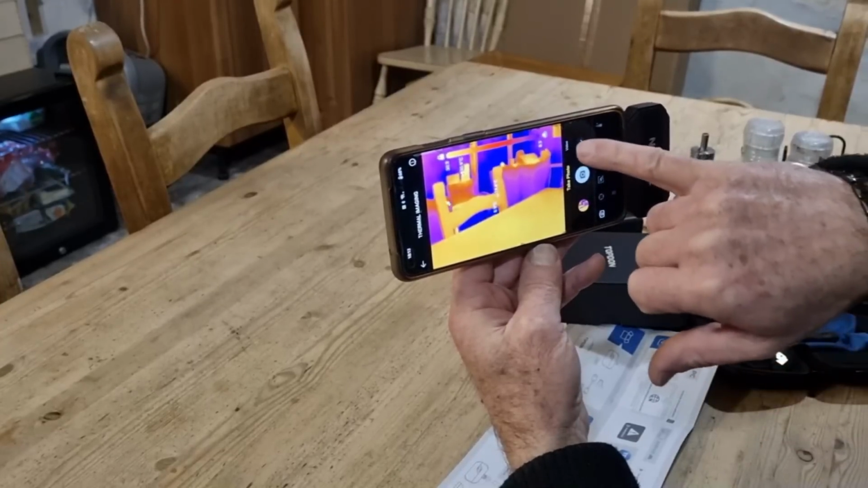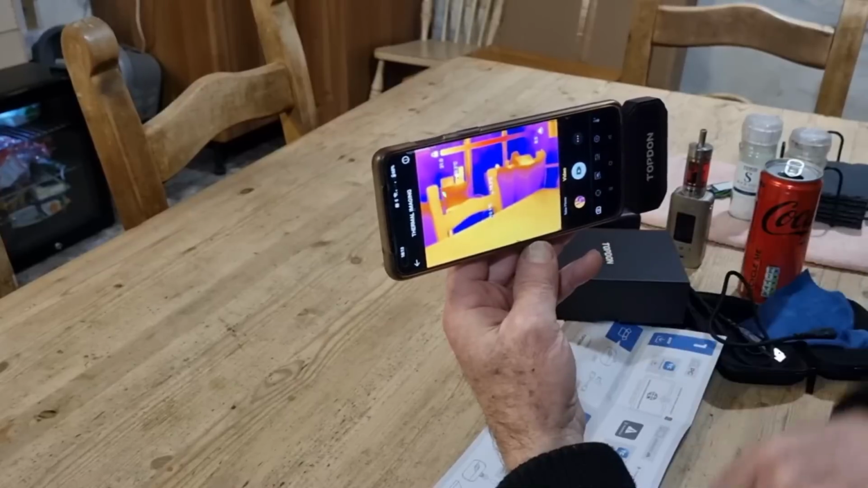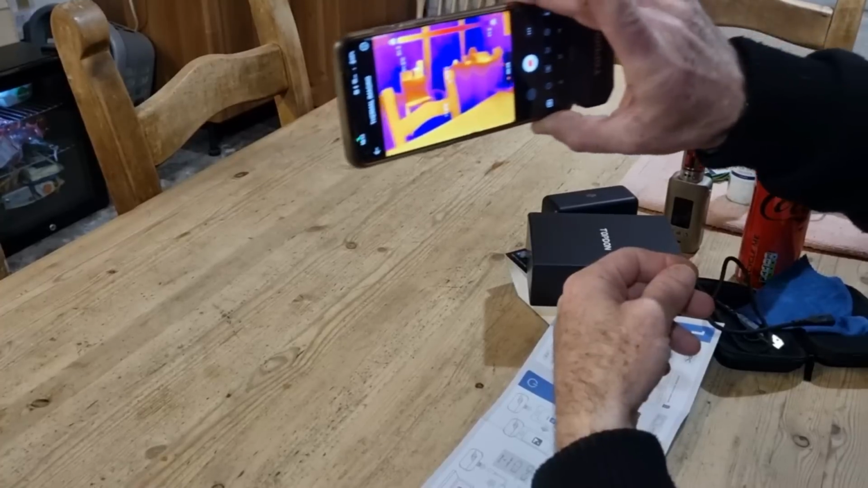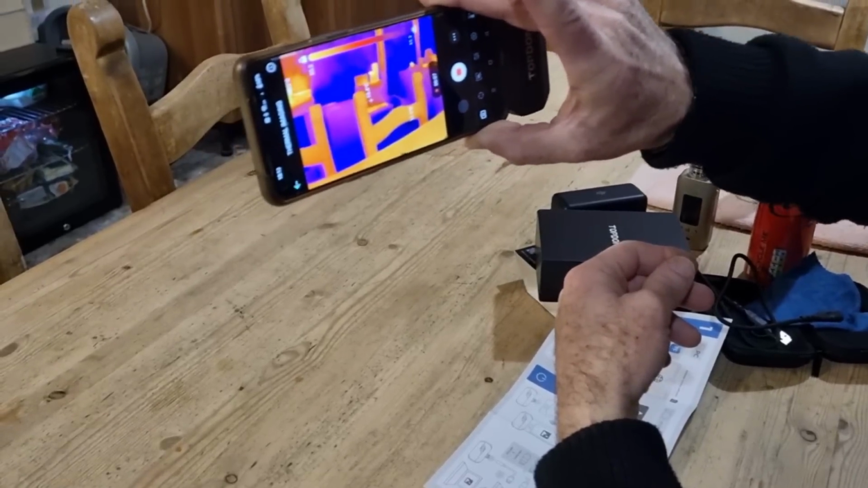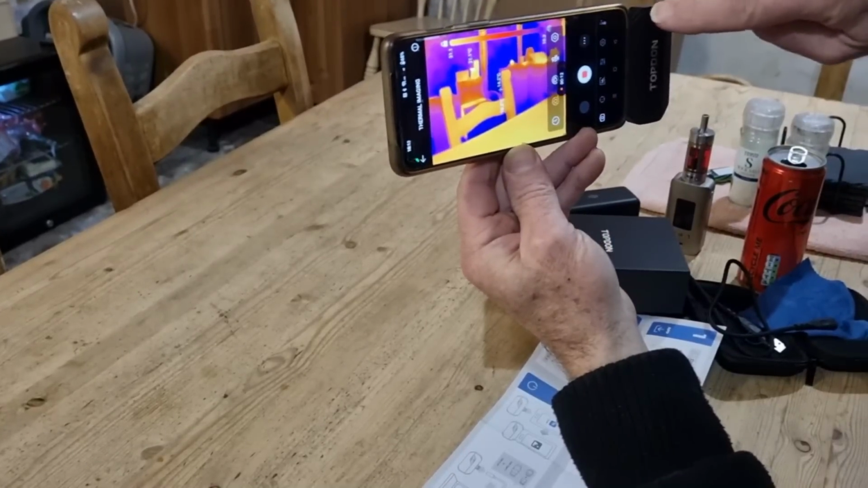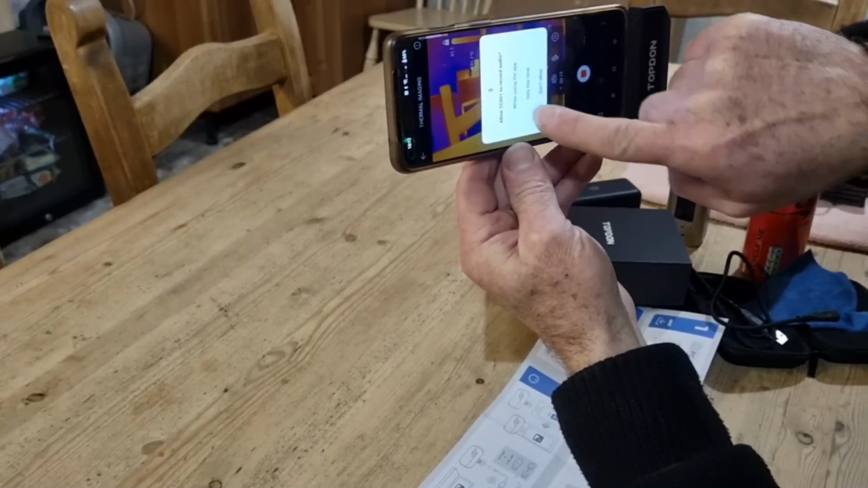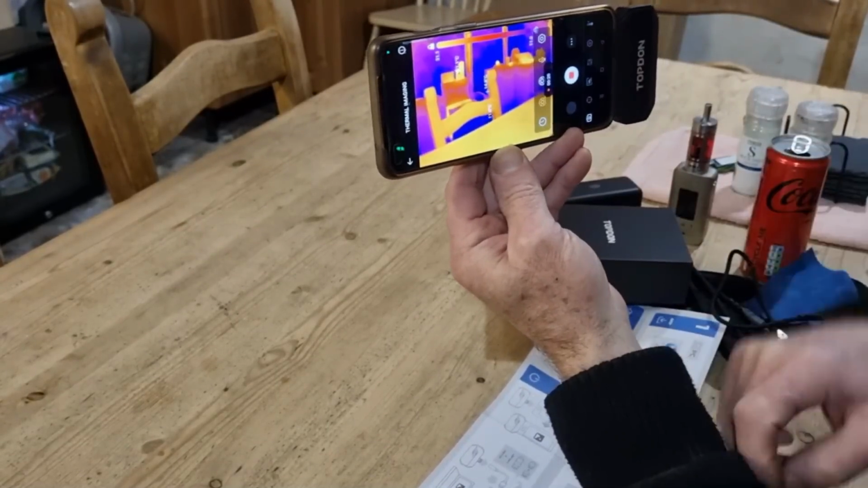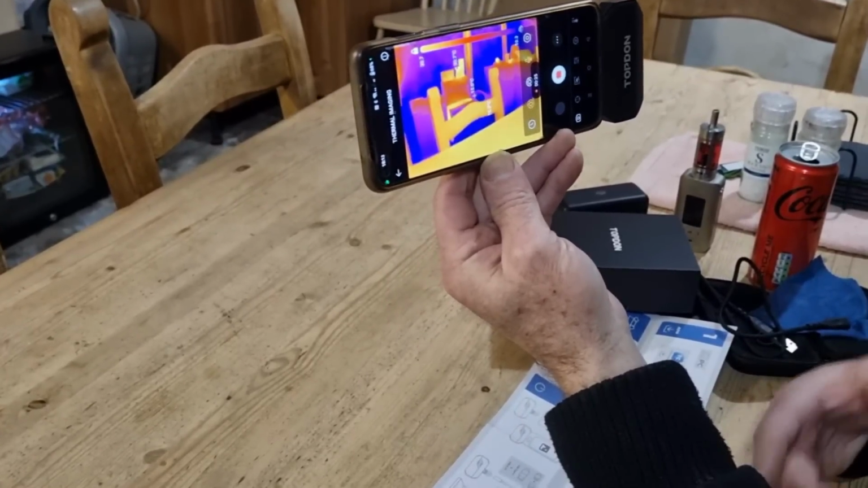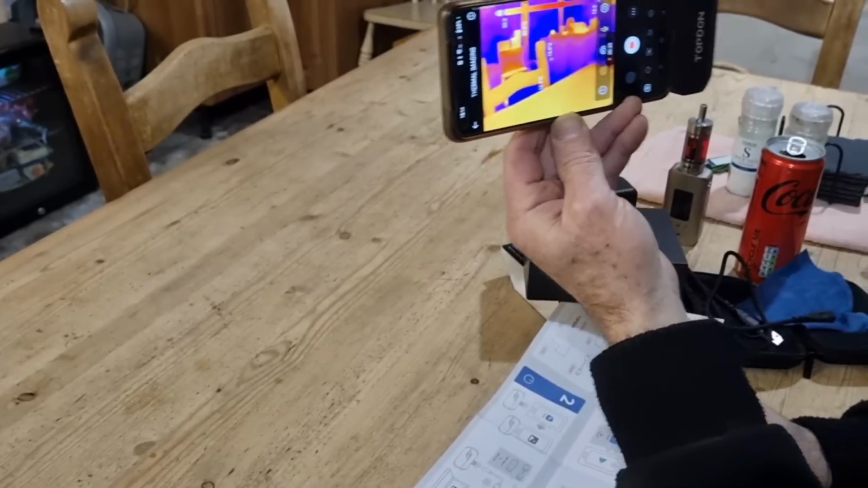If we want to go to video, it comes up with a video icon, press record, and now it's recording as we view it, which is what we did on the video you're going to see. Sound, I did see the sound, three dots, it's currently muted. Allow it to record audio, yes, while using the app, and now it's recording audio. So you don't need a video camera following you around like we did recording audio, because this app will record the audio as well.